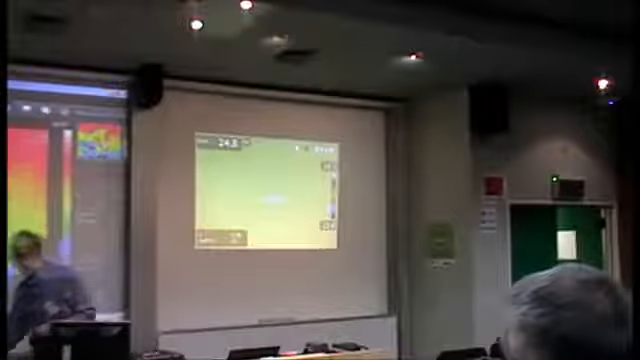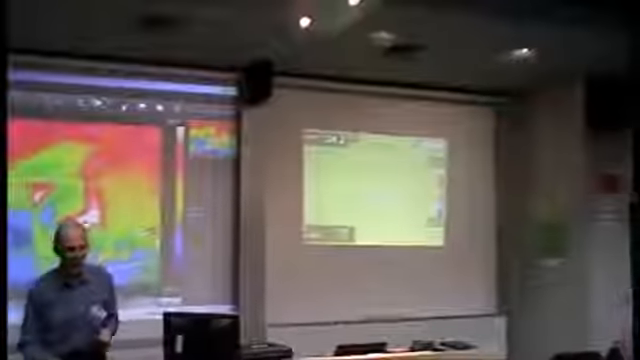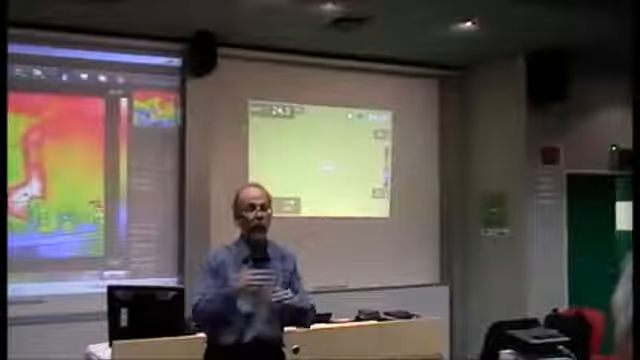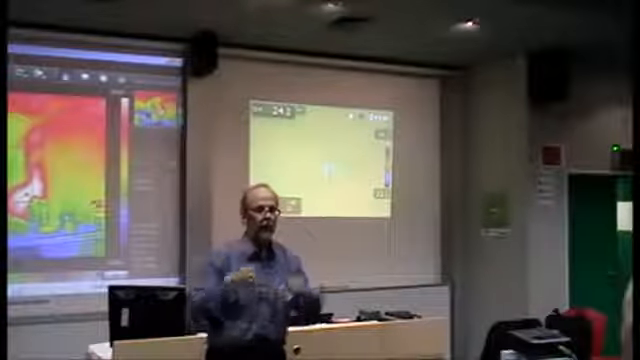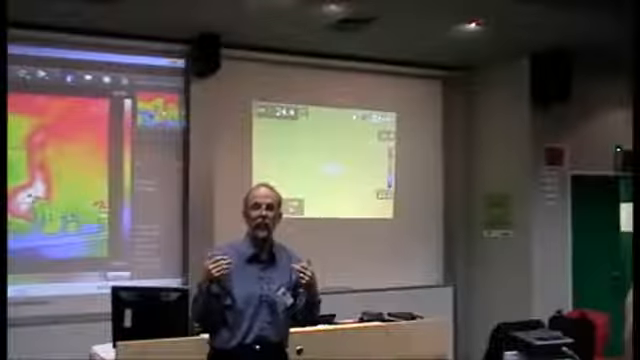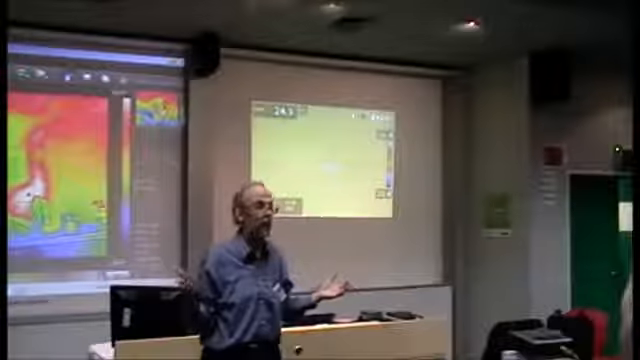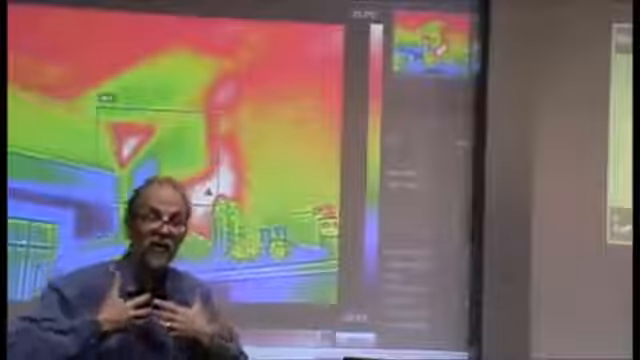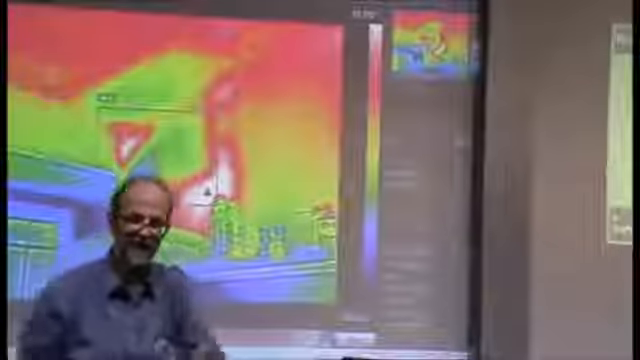Surfaces like this carpet here, like the seats here, would be probably of the order of about 0.93, so quite good emitters. Our skin, in fact, is probably the highest emissivity in this room at about 0.97. Okay, pretty good. So we're pretty good at emitting. Most of us is water, so we're fairly efficient at losing energy. Otherwise we could overheat, basically.